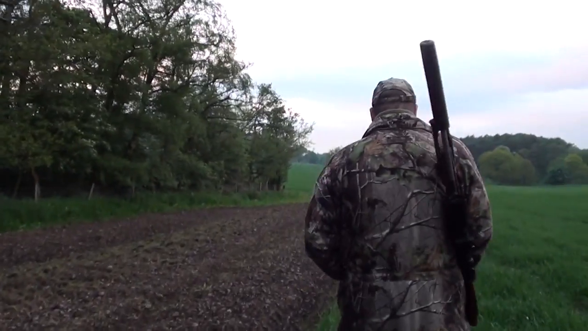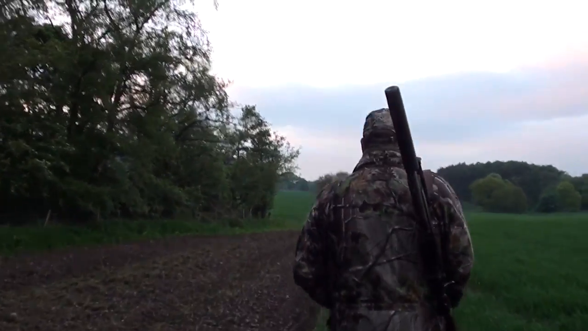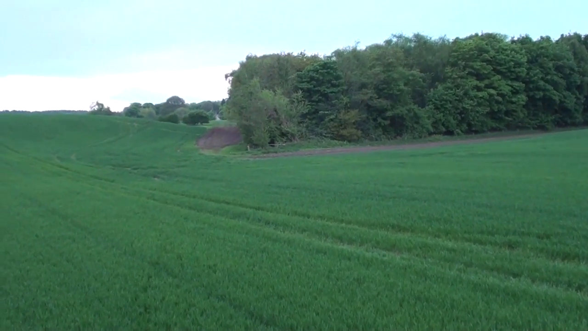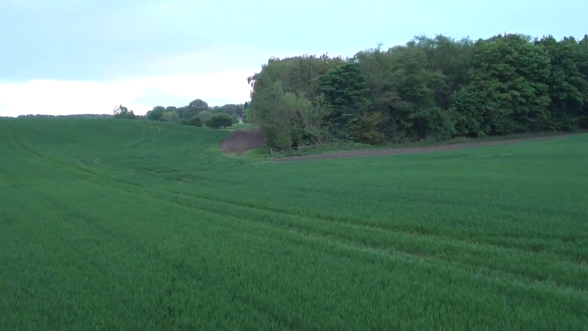Steve heads off down the hedgerow as the sun slowly fades into the sky. Okay, this is where we've been seeing the foxes come out, along the wood line, down where the game crop's been drilled, just there. It's going to be a bit freaky tonight because we're going to put the camera, which Keith's got, up in the high seat, and I'm going to be shooting from right underneath him. So, a bit of a different angle, and you should get a better view from up there if one comes out, so that's what we're going to do right now.